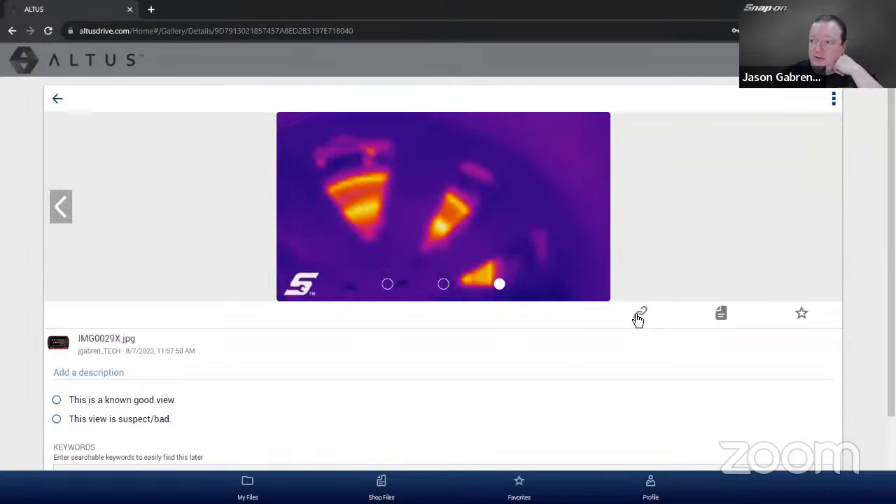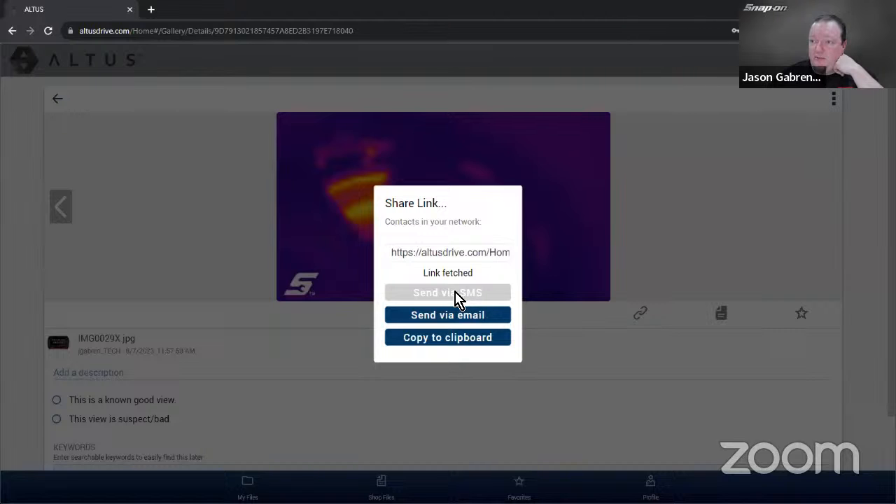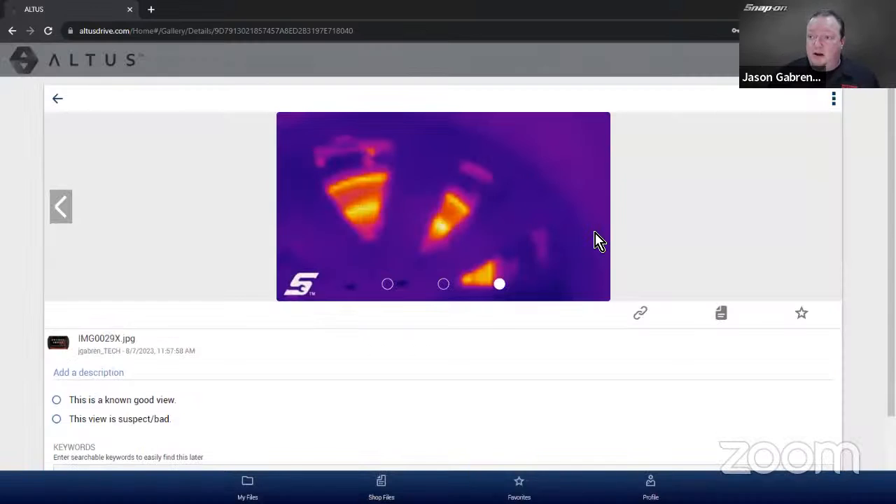Now I can share this with a customer. If I just hit the link, I can share it with my phone. If I had it open on my phone, I could do that via email or copy to the clipboard and then paste the link somewhere else so I can actually send it to a customer, get better, quicker approvals, things like that.